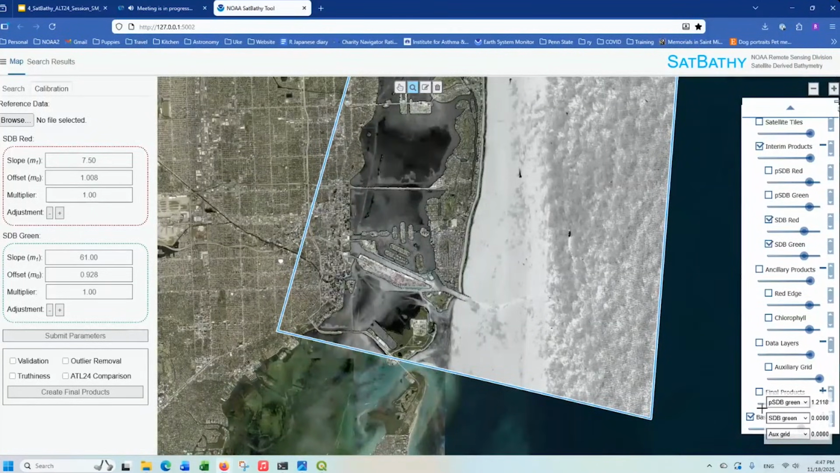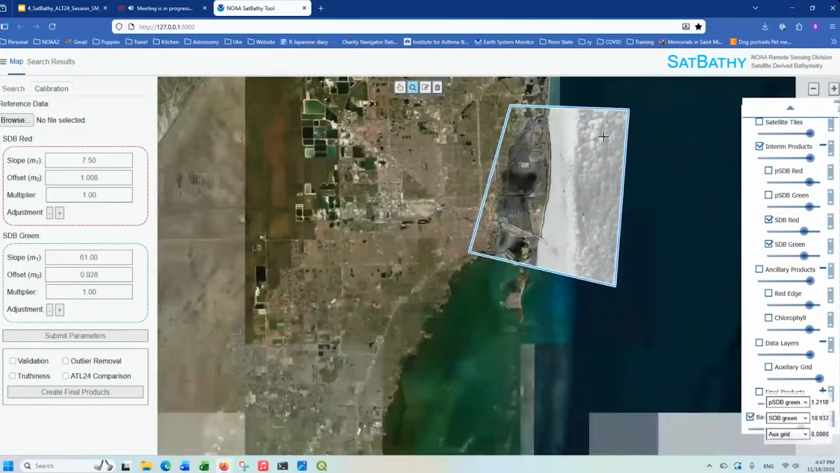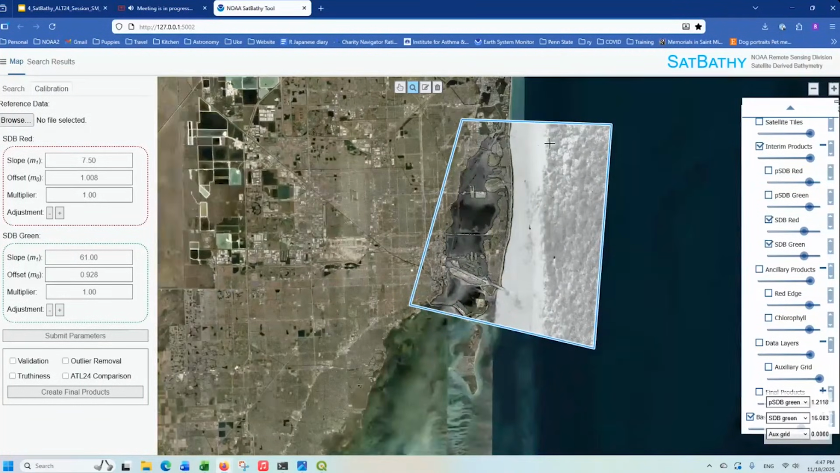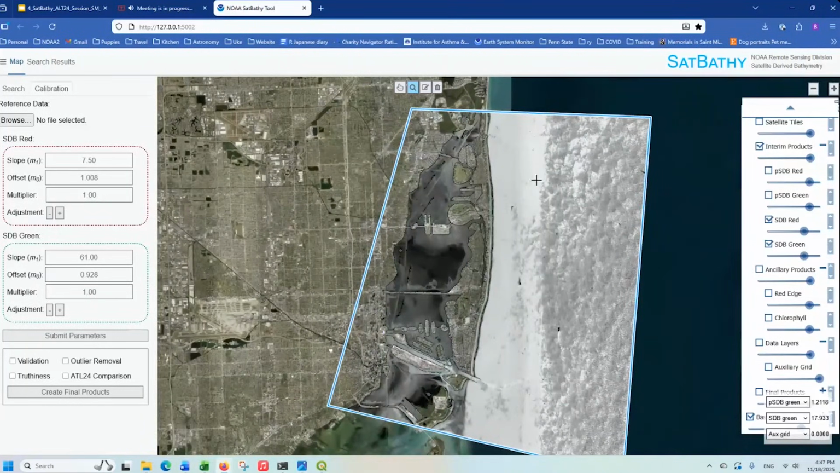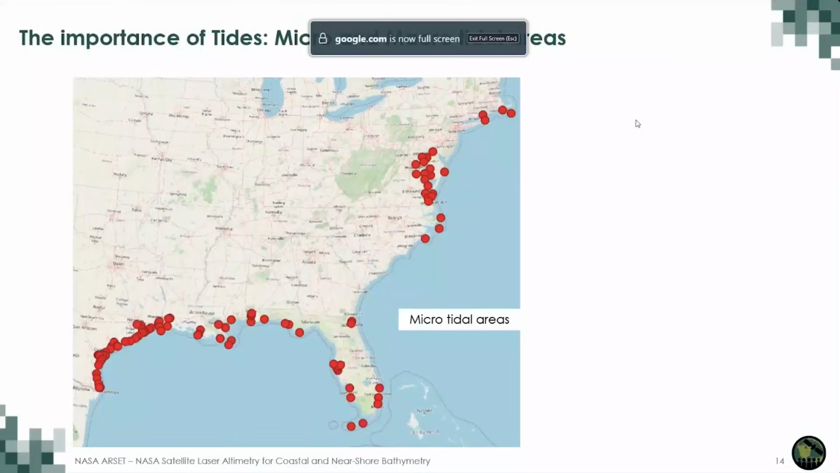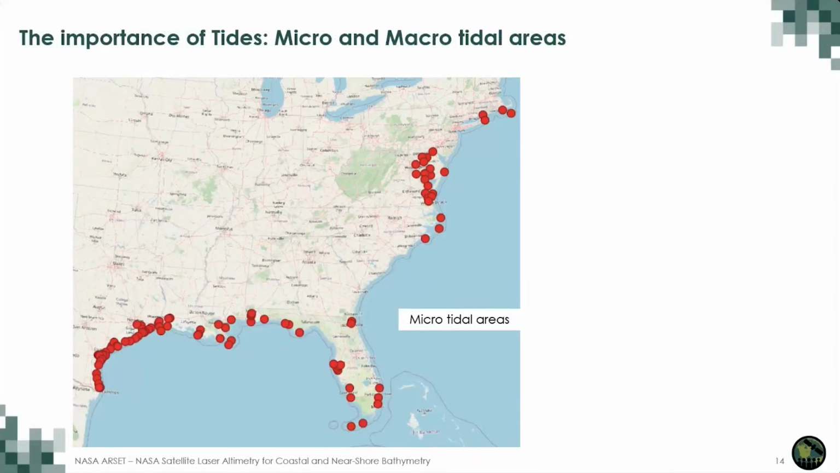And then the green, we're going to do the same thing. Everything from probably about 5 meters on should be in the positive range. You just want to do a double check. That looks pretty good. Okay, so that's the first initial check on that. So the area in Miami has basically a low tide. This is optimal for SatBathy.